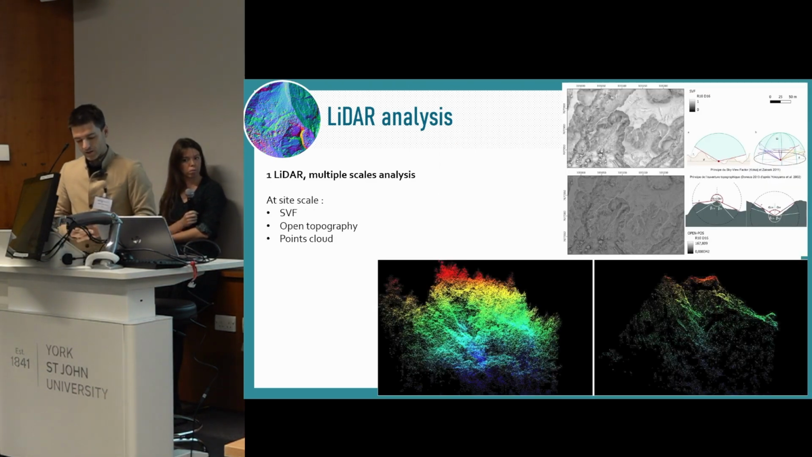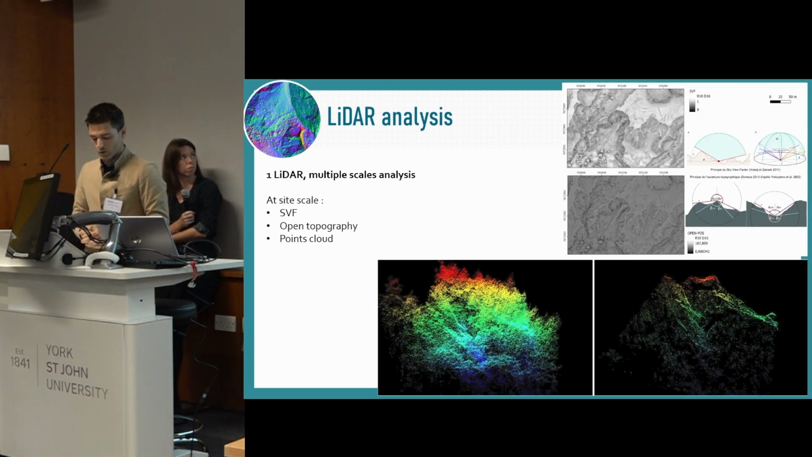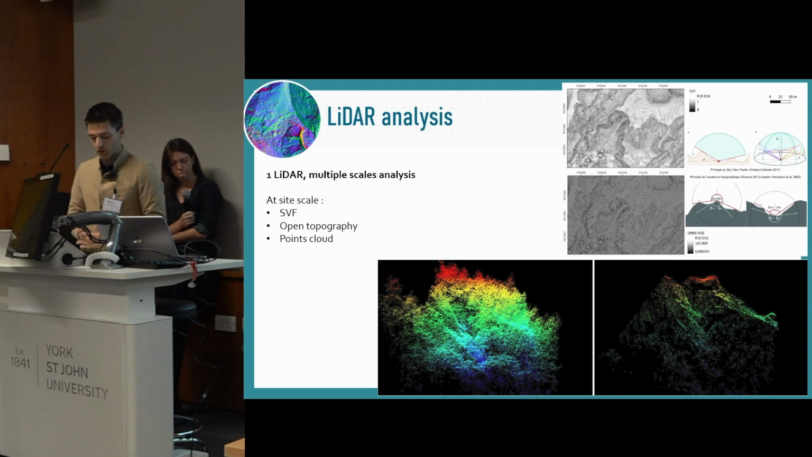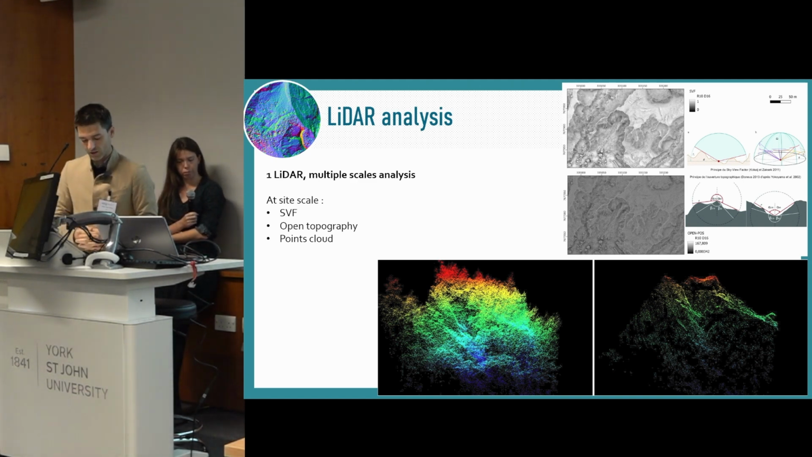At site scale, we usually switch to other analyses to detect fine features, such as sky-view factor, open topography, and point cloud checking. This last one is also an interesting tool to already have an idea of the real state of each site in terms of vegetation, and can be used to interpret vegetation distribution before visiting the site. In some cases, it can help to detect and identify trees of interest.